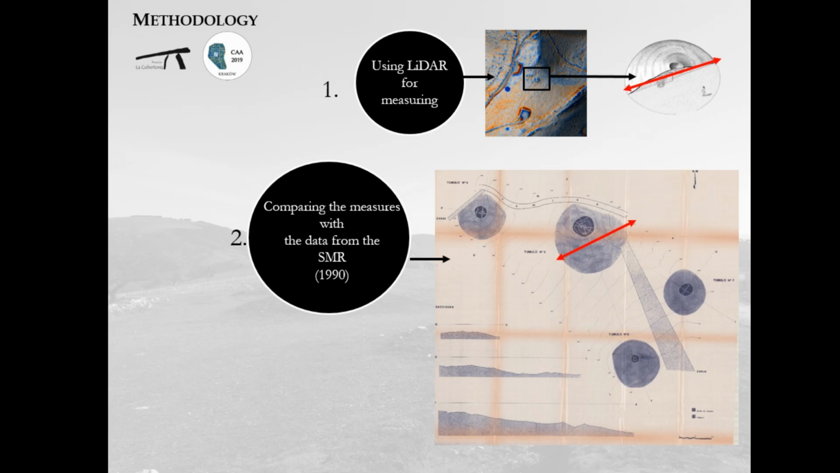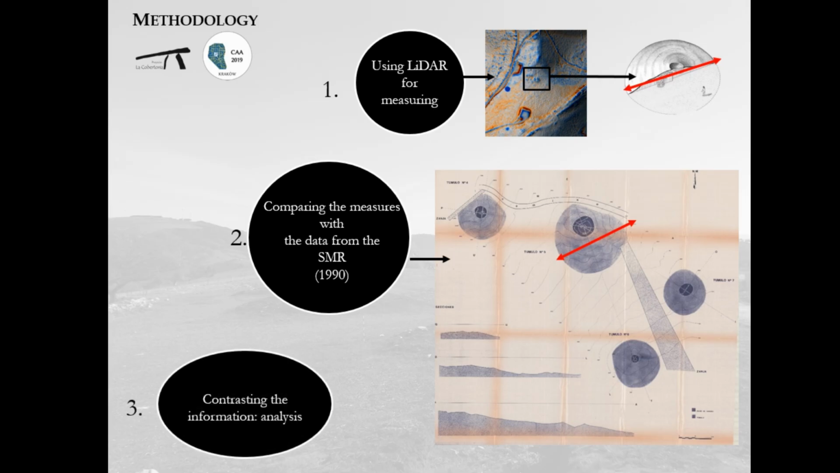In our research now, we always have to deal with barrows that are incomplete, partially destroyed, or totally covered with dense vegetation. Finally, we have to contrast both data to carry out the analysis and obtain some results.